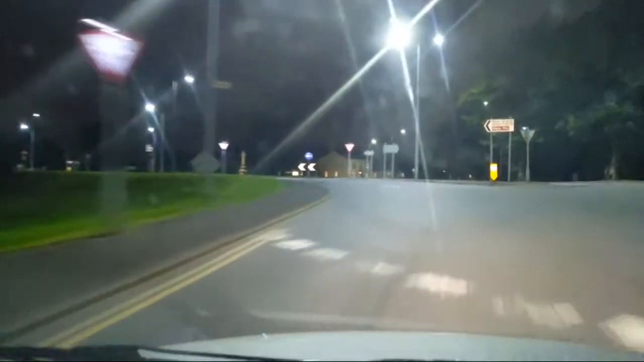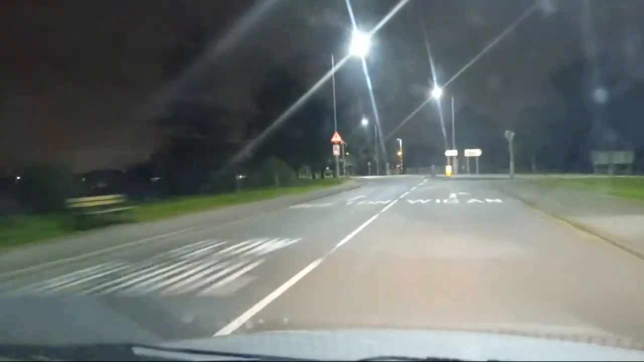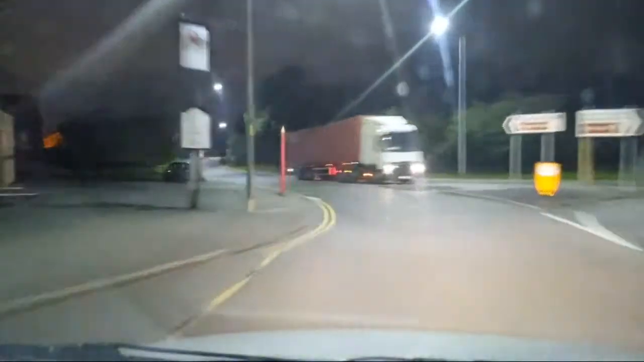No pedestrians, no nothing, so we can accelerate that bit, and then this bit again, nothing. No cyclists, no one. Put the curfew in already. Right, we're now heading towards Wigan. Getting remarkably quiet, the roads.